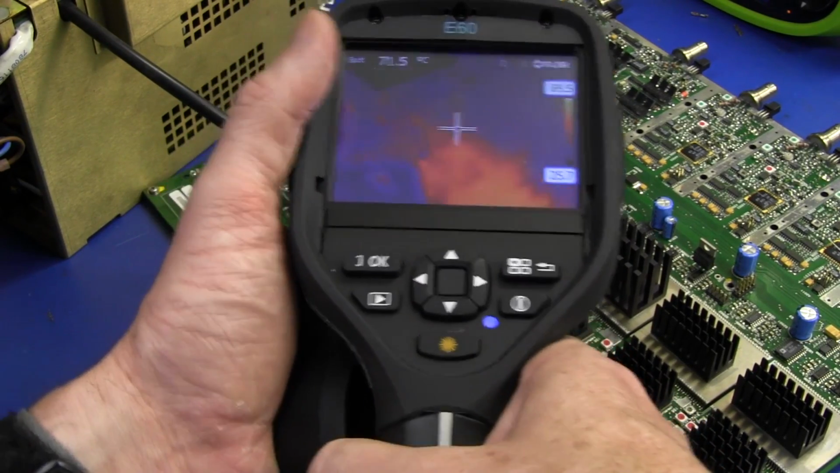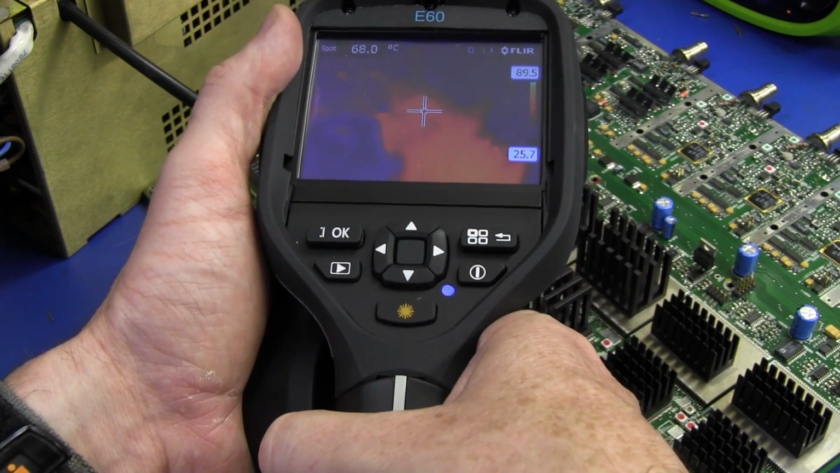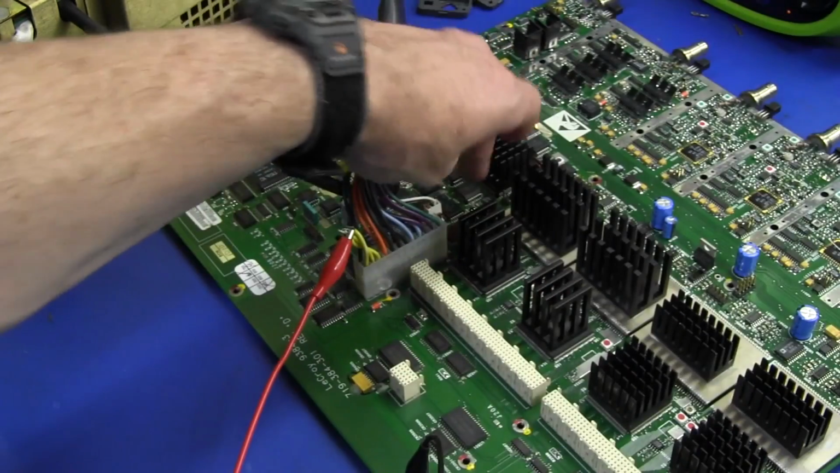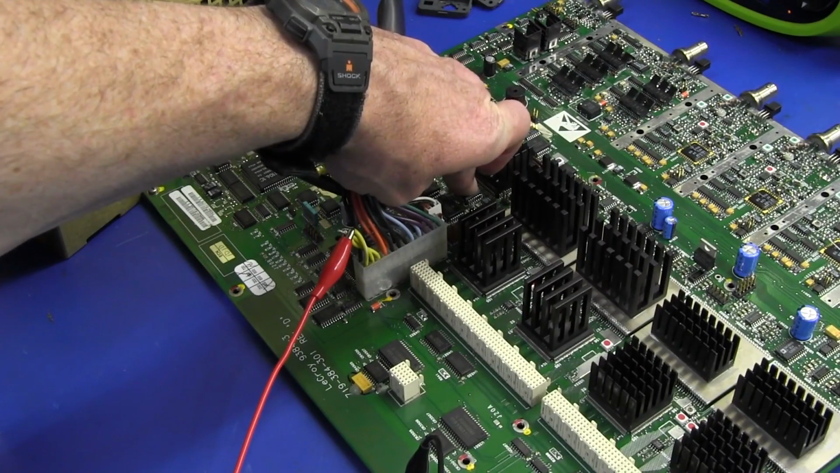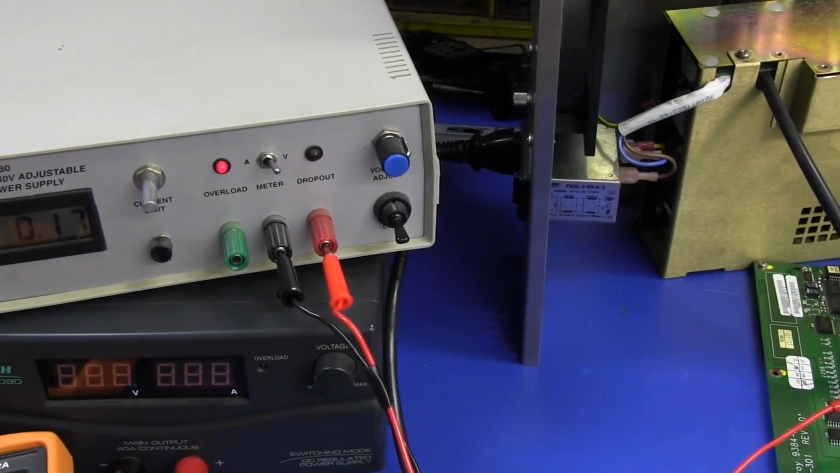There we go, that one in there. There's another, that one in there is getting quite warm. It's getting up to 73 degrees. That one behind there, that's really quite warm. Yow, ouchie.